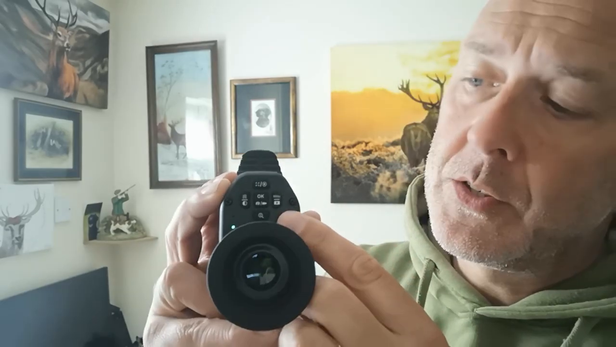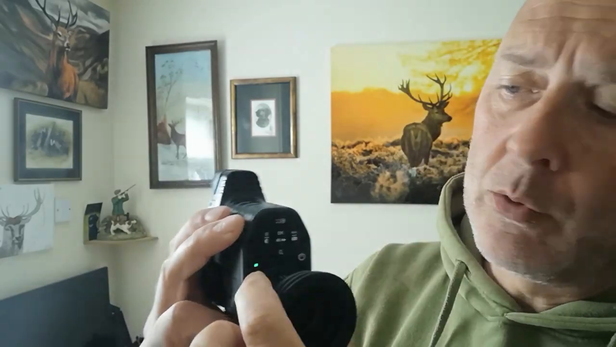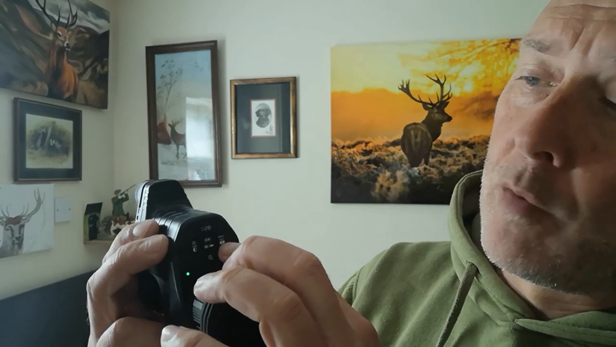Okay, I'll just talk you through the buttons a little bit on the unit. Obviously your first button here is your power button. Just a quick press of that, and it does come on pretty quick. Press that and the unit flicks up. A little green indicator light there tells you it's on. The next button up is your menu and your playback, so that is if you want to watch back footage of what you've just recorded. Your middle button is your OK button, your camera button, and your record button.